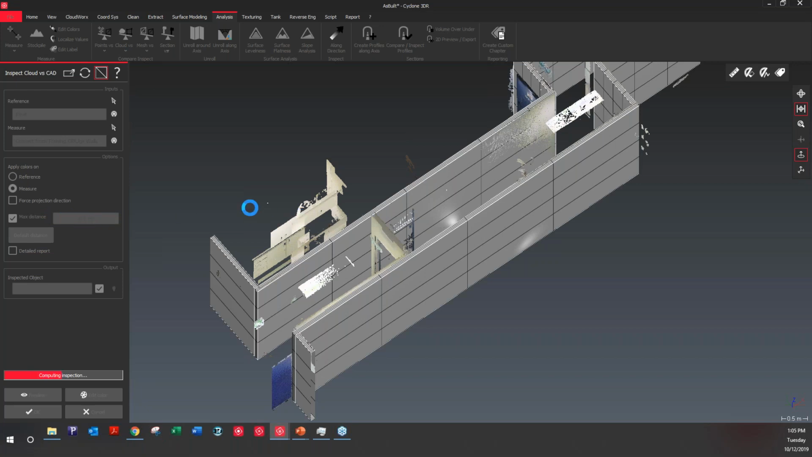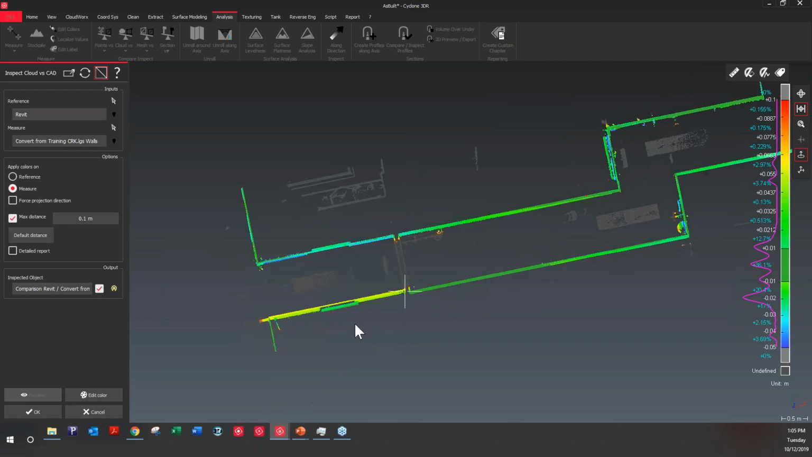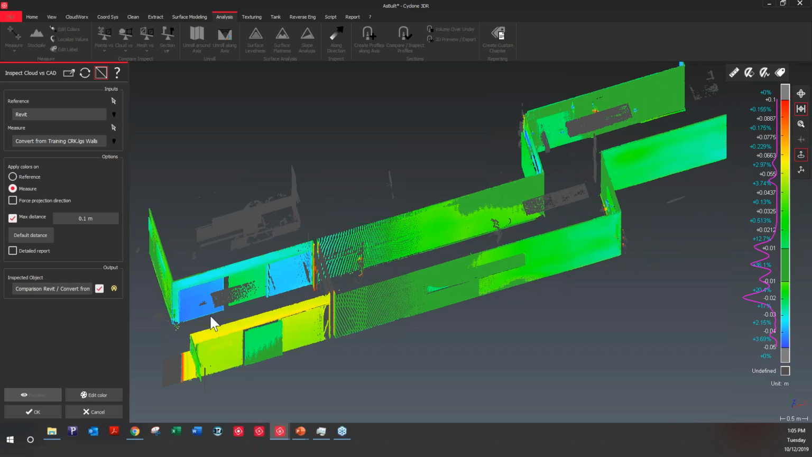That means everything that's more than 100 mil away from the Revit model will just be ignored. And that's why I don't need to spend too much time deleting and cleaning everything, because it automatically shows me just the walls. So we can already see a bit what might be happening, but very often when you do an inspection like that, you do need to go and edit the color scale.